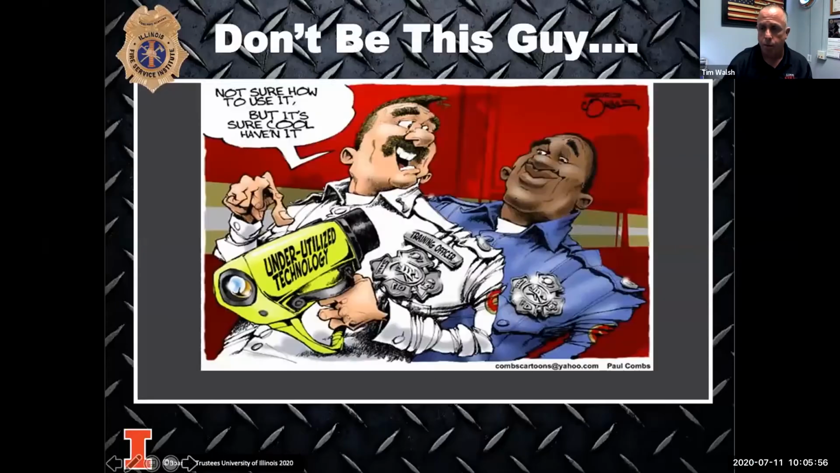We're going to go over operation of a Bullard camera. But like Jeff said, we use Scott cameras here. We use MSA cameras. We use FLIR cameras. We use every branded camera here at the State Fire Training Academy so that when you come down here, we can give you whatever you're using at home. So when we teach this class on campus, we pull all the cameras out, we pass them around the room and let you guys play with them. So you should be doing that now too.